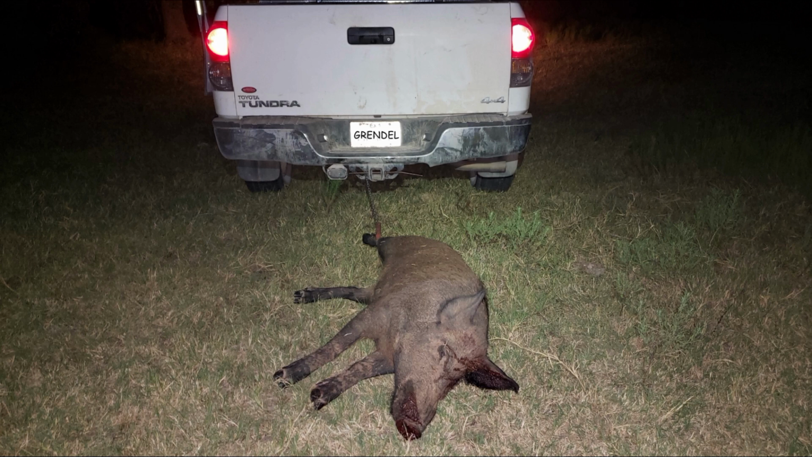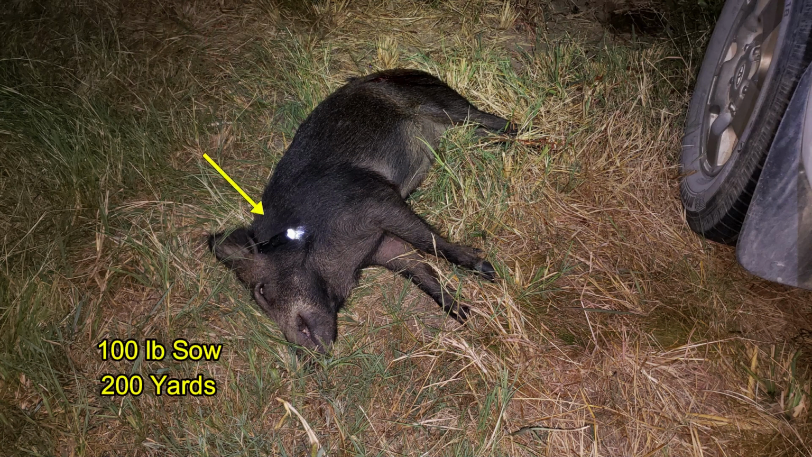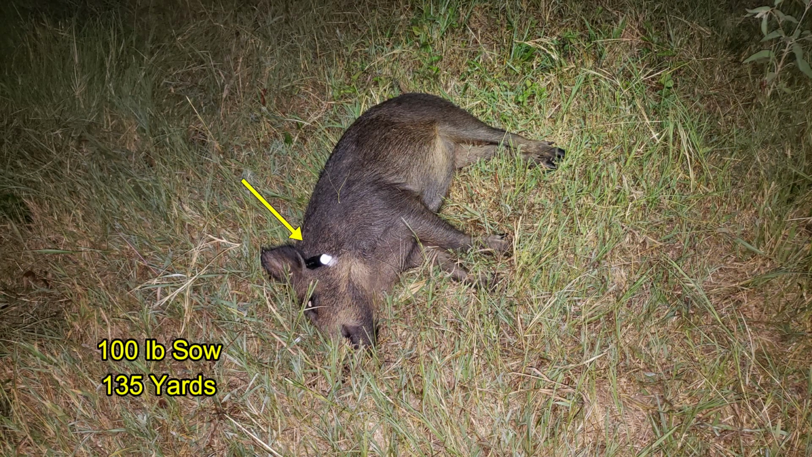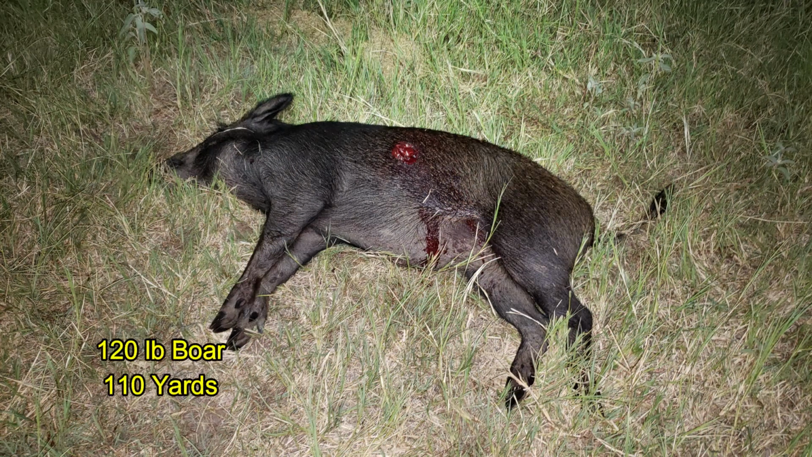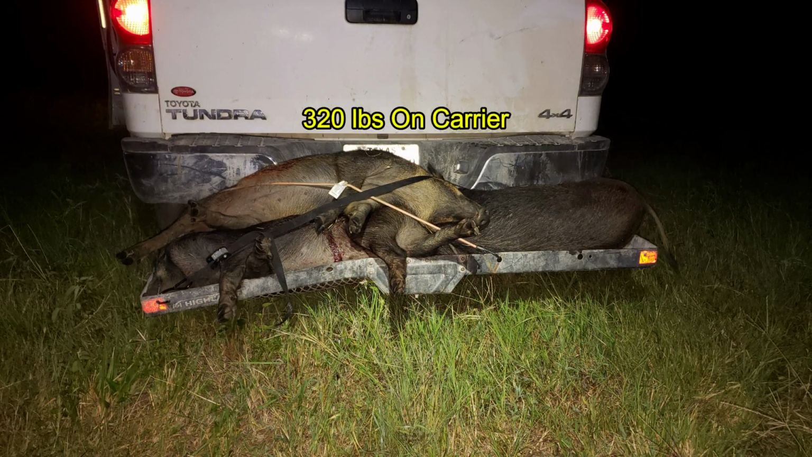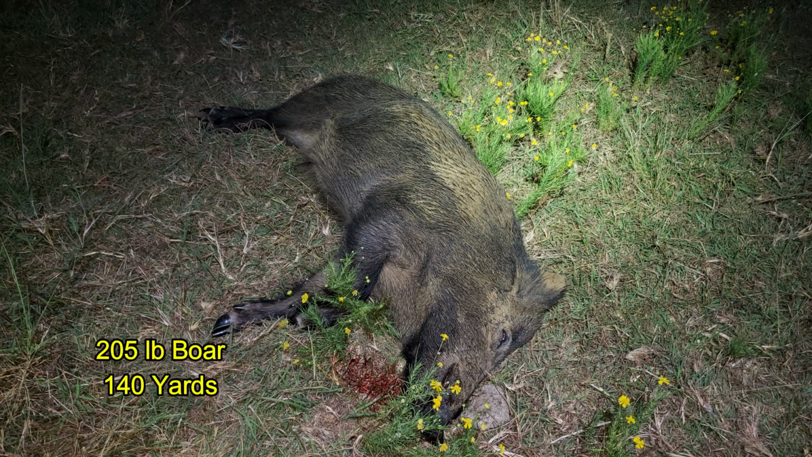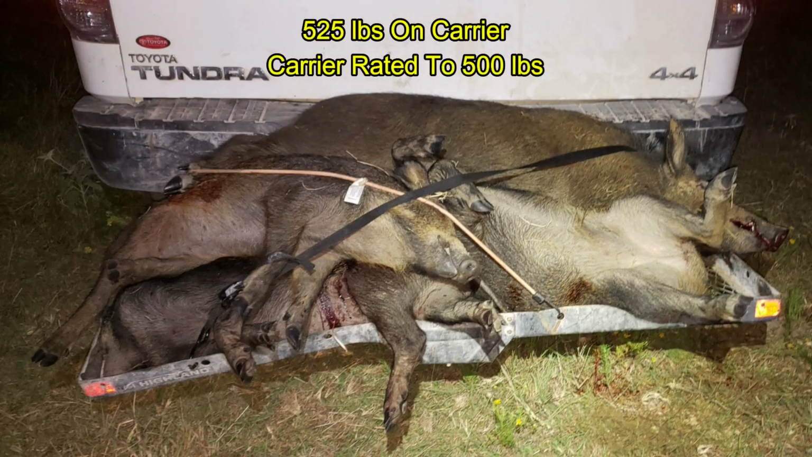I got him dragged off to the boneyard on the property, then went hunting on my other properties. On the next property, I got a 100-pound sow at 200 yards. I'm using a little marker light to mark the hog's locations before I go back and retrieve them. And the last hog is a 120-pound boar at 110 yards. Got them loaded up on my carrier, moved on to the next property, and shot this 205-pound boar at 140 yards. And now I have an overloaded carrier at 525 pounds.